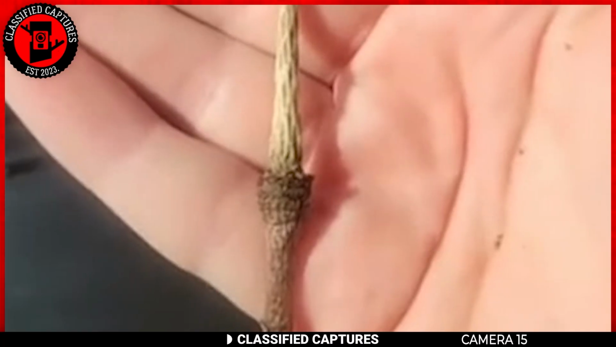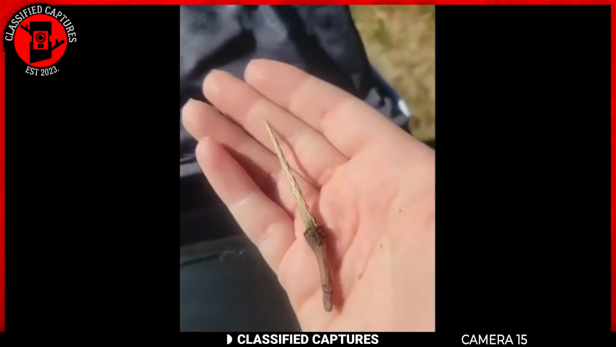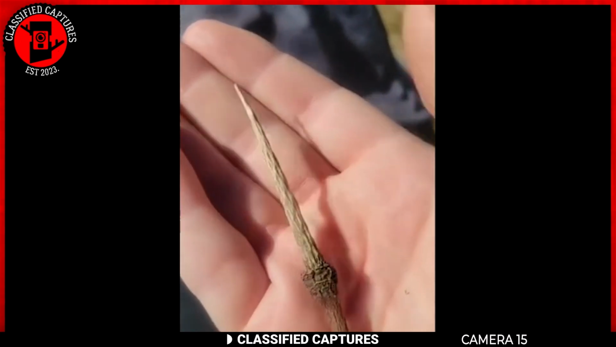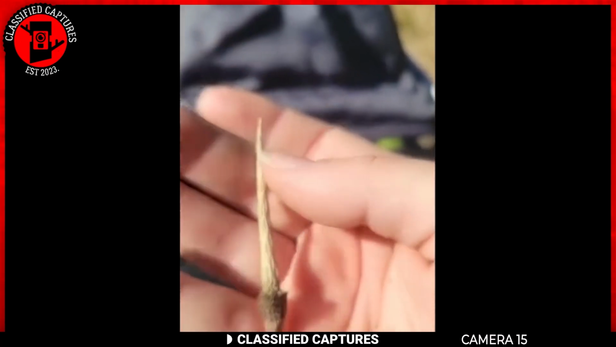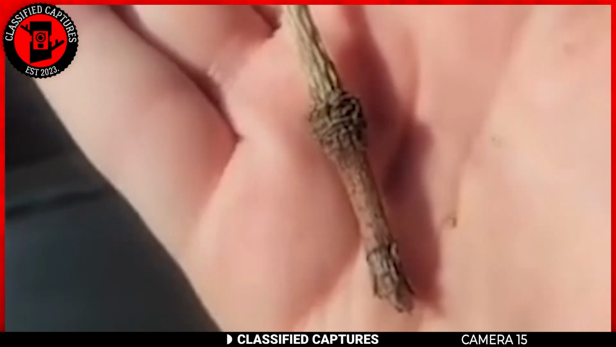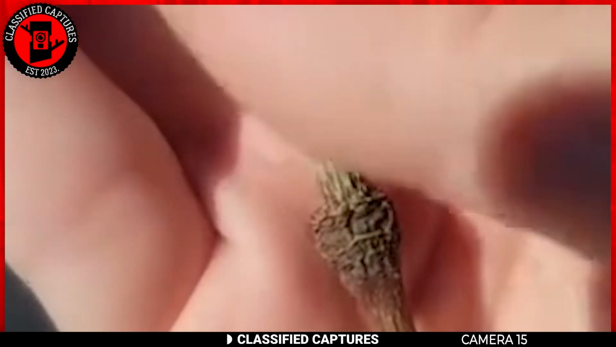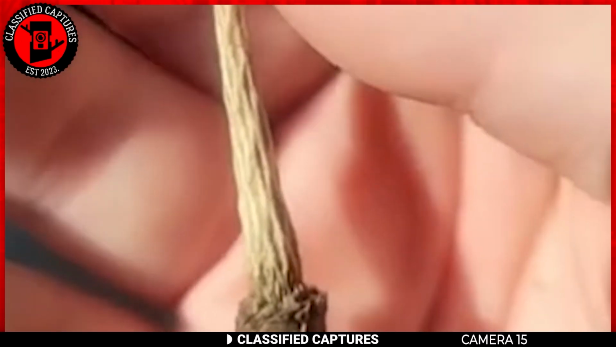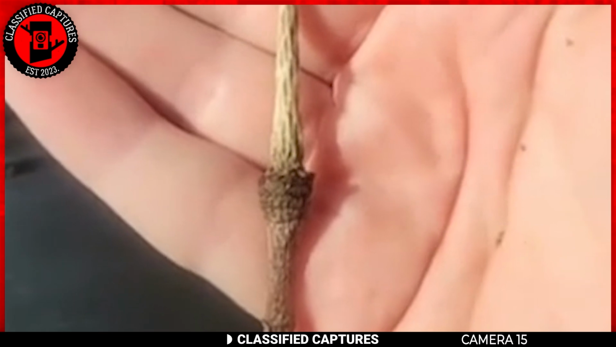Naturally, the woman was baffled. How could something like this fall from the sky unless it had been dropped by a small creature? That's when she had a whimsical thought. Could this tiny spear belong to a fairy? Maybe one had been flying by and accidentally let it slip from their grip. The size of the object, its design, and the mysterious way it appeared certainly added fuel to the idea of a magical explanation. While it's easy to dismiss, who's to say strange things couldn't be happening right above us?